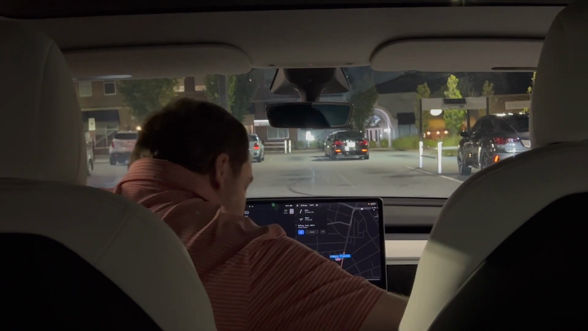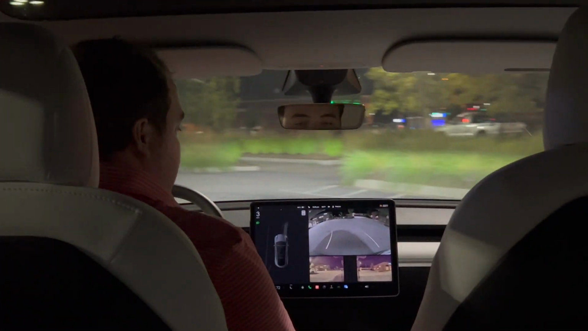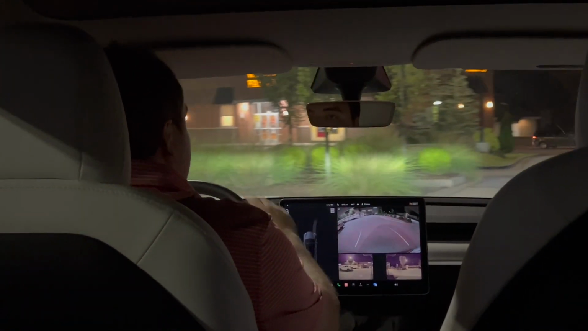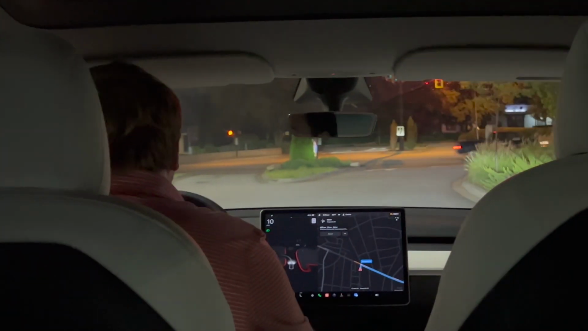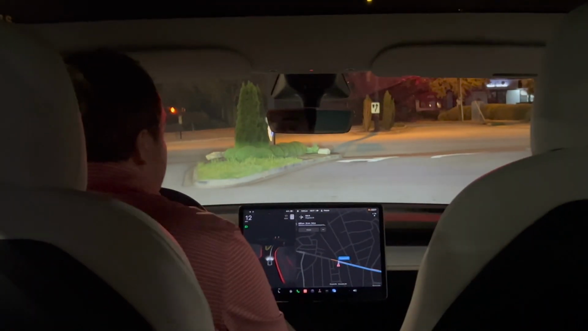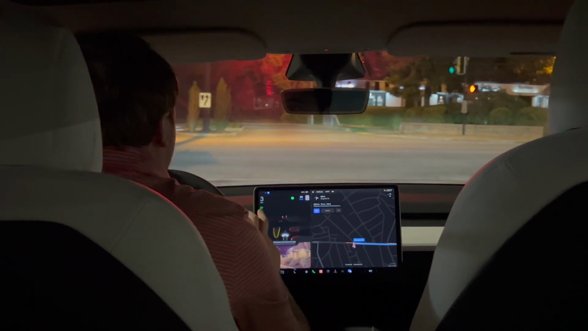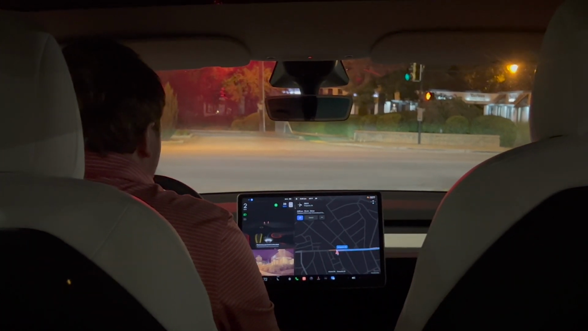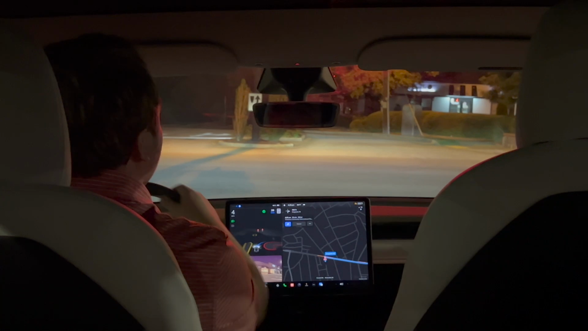All right, guys, welcome back. Just leaving the grocery store here. And now we're going to head over and do a little bit of an interstate drive. So I'm going to go ahead and turn the full self-driving on. We are in a parking lot. This is kind of interesting, it's a little confused as to what to do here.